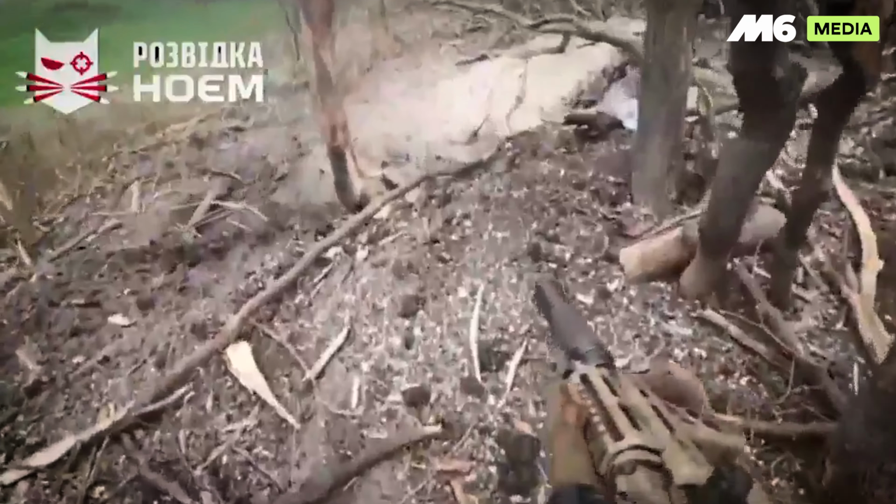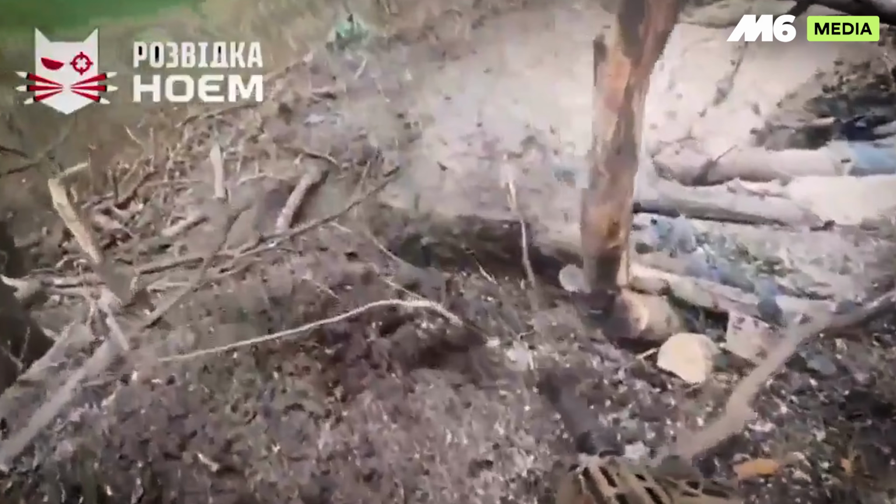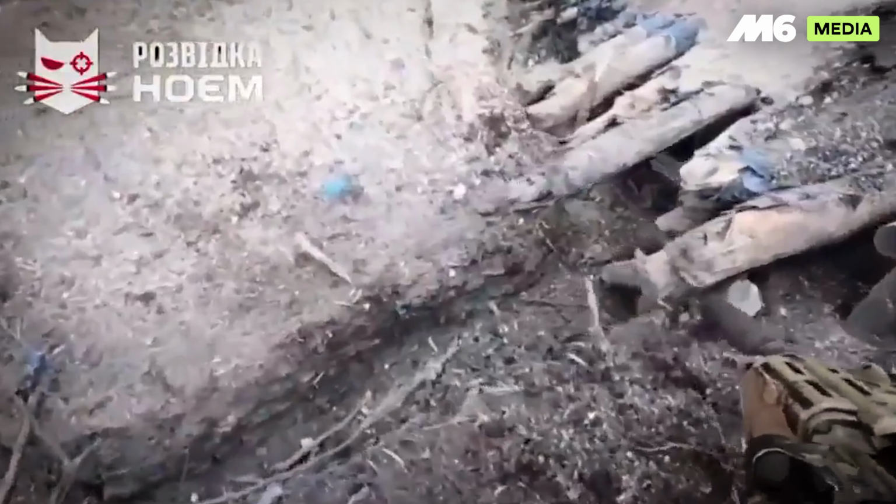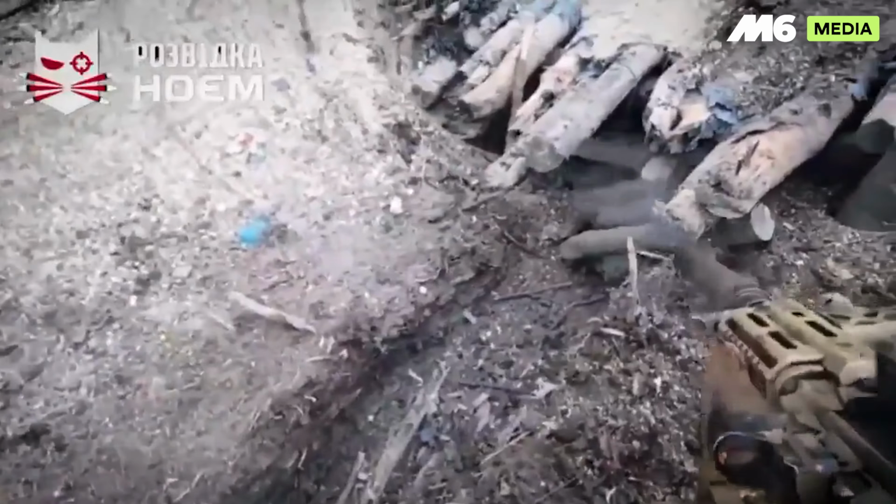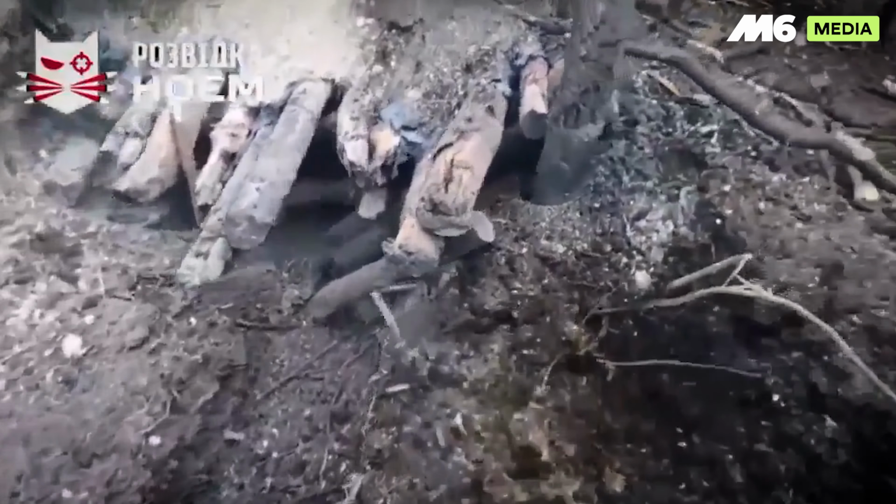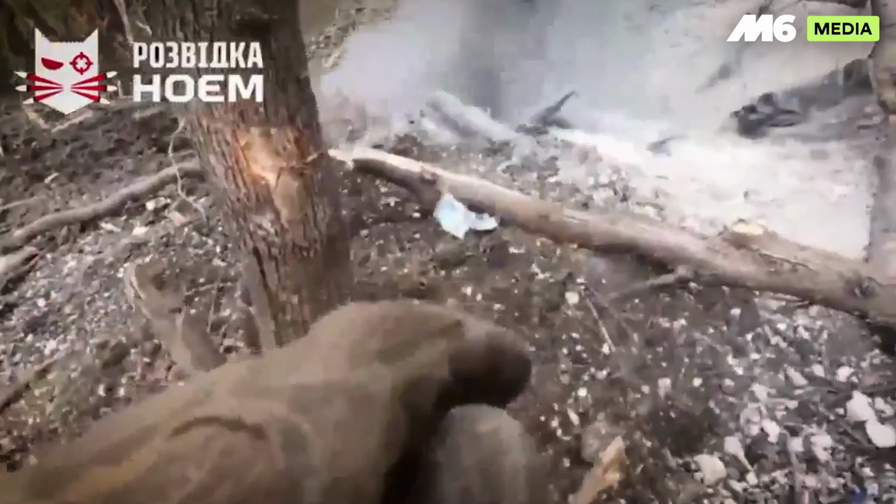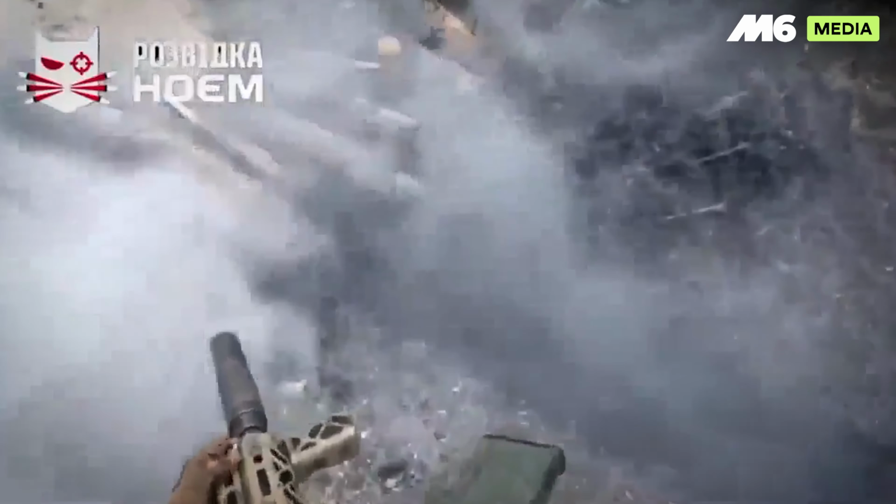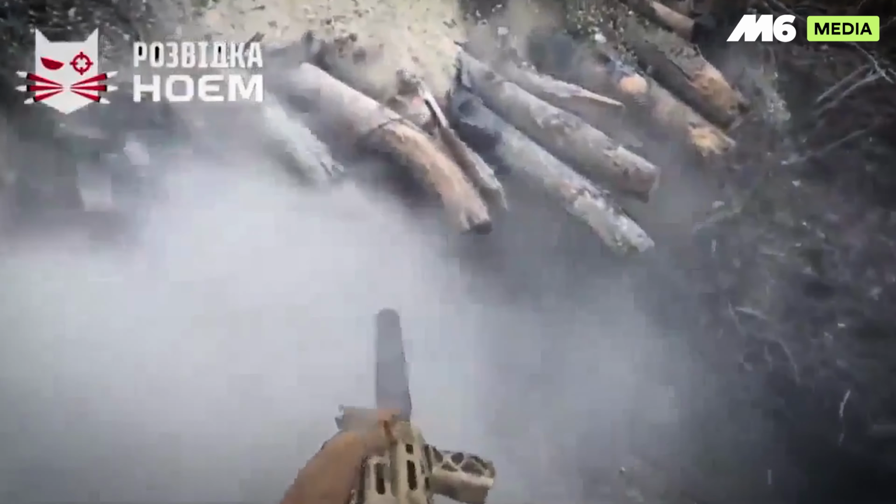Helmet cam from Brutstvo's recon platoon documents a pre-dawn raid near Hroza on May 20th, 2025. Sergeant Maluk drops into a 2-man foxhole. Firing a suppressed SIG MCX, both occupants fall. He grabs map packets marked with yesterday's date.